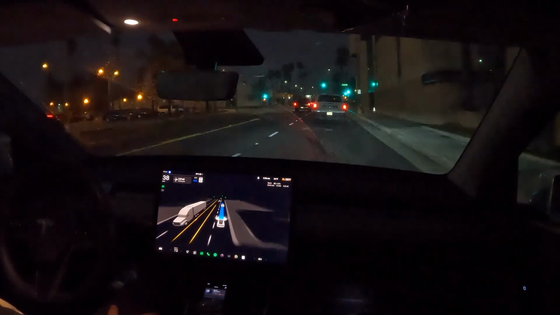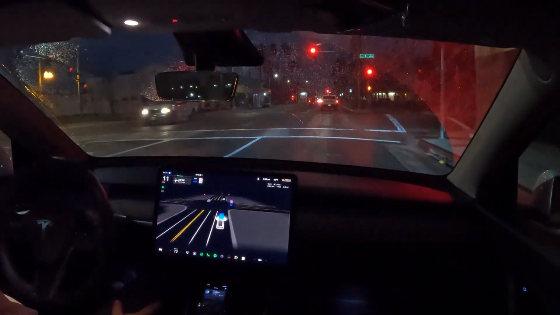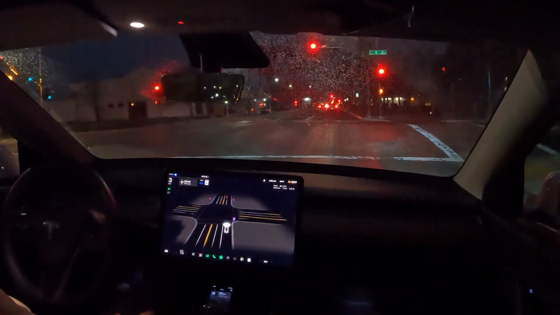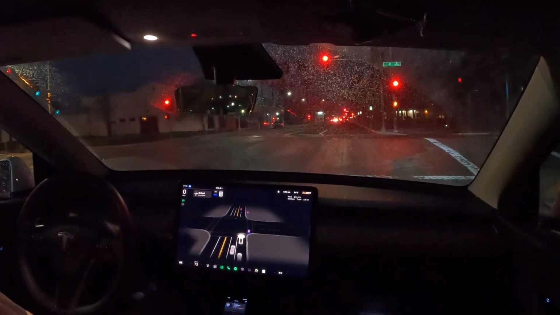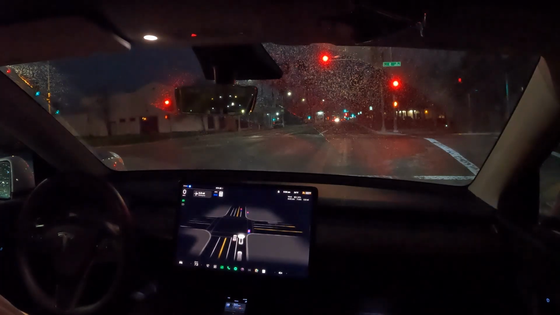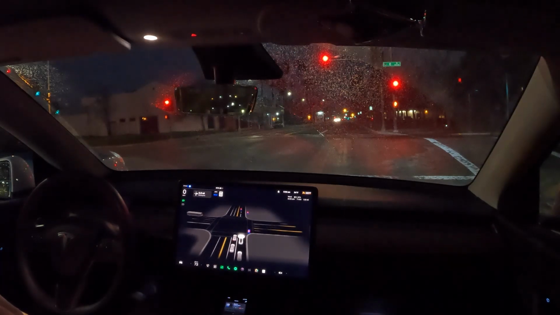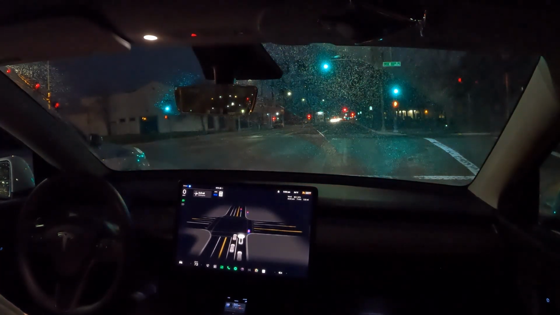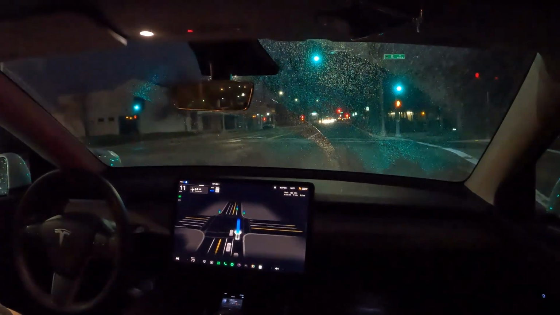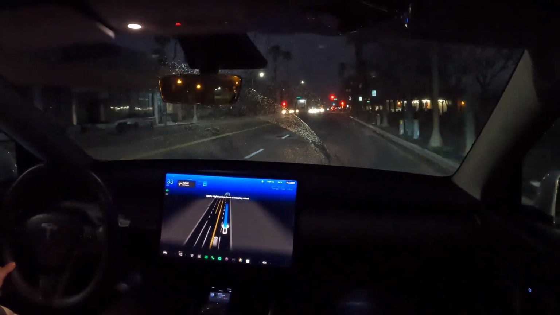Speed limit on this street is about 40 miles an hour. The light is turning red and we're slowly coming to a stop. Perfect. I really hope I'm able to capture and record the entire trip. I'm not sure if my memory card is about to get full, but let's just keep recording until then. Alright, green light, let's go. Again, we're going to have to turn right in about 2.8 miles.